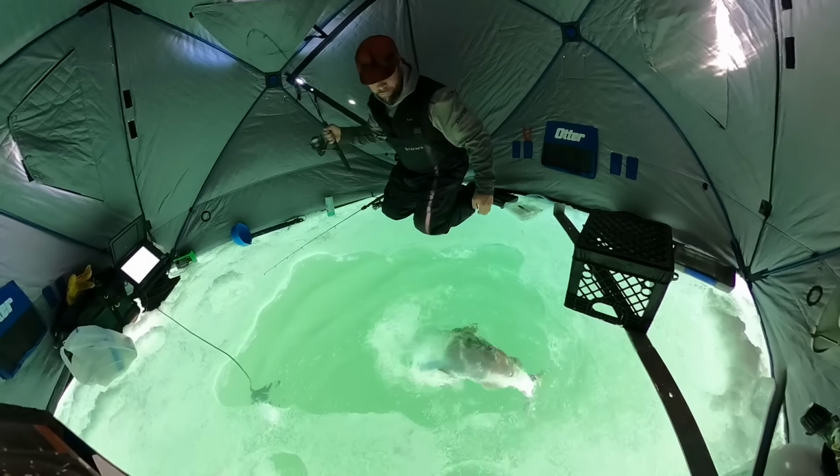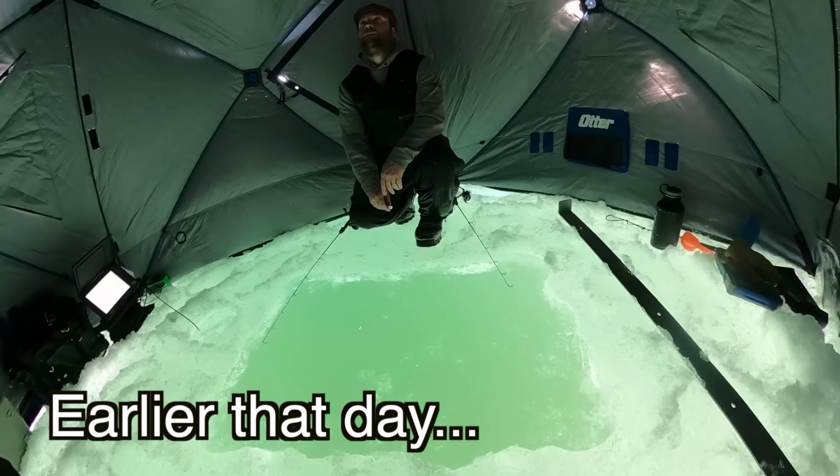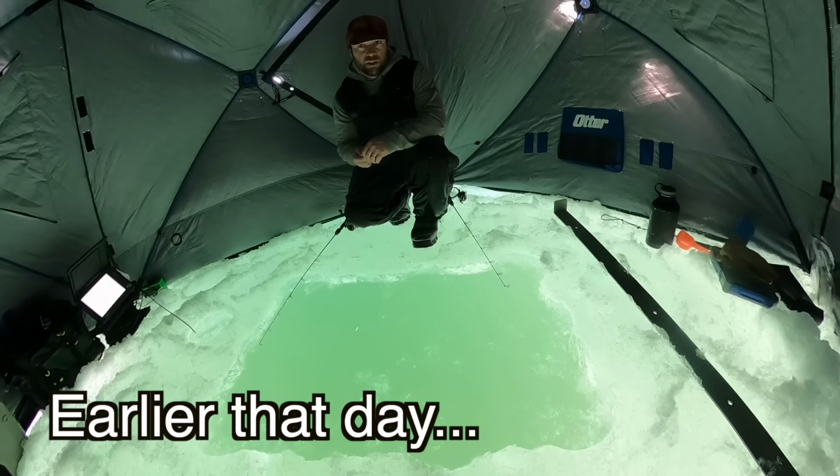It's a salmon. Oh my gosh. Folks, it is my first time on the ice. Fort Peck 2026. It is the 26th of January.